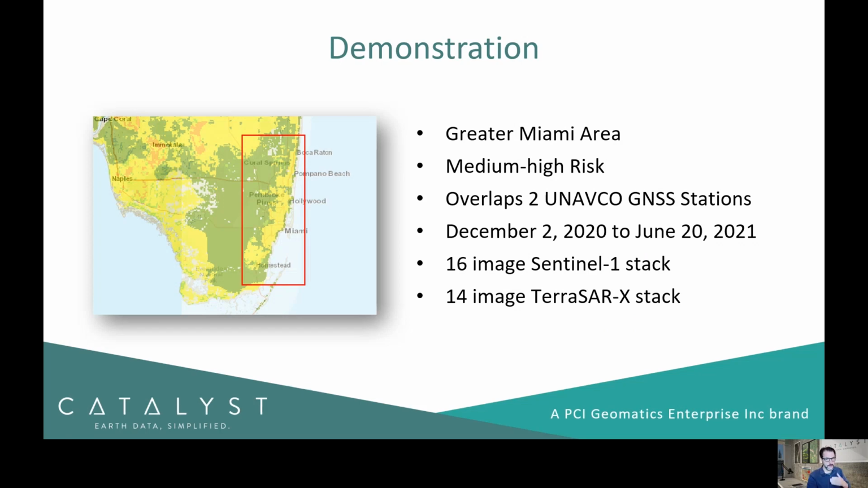For today's demonstration, we're going to be focusing on the greater Miami area. This is along the eastern seaboard of the United States, and it's a very susceptible area in terms of ground displacement and subsidence, as identified in that study and the map that Sean showed previously. This is a medium to high risk area due to the fact that there is quite a bit of expensive infrastructure within this part of Florida, in addition to quite a lot of expensive real estate.